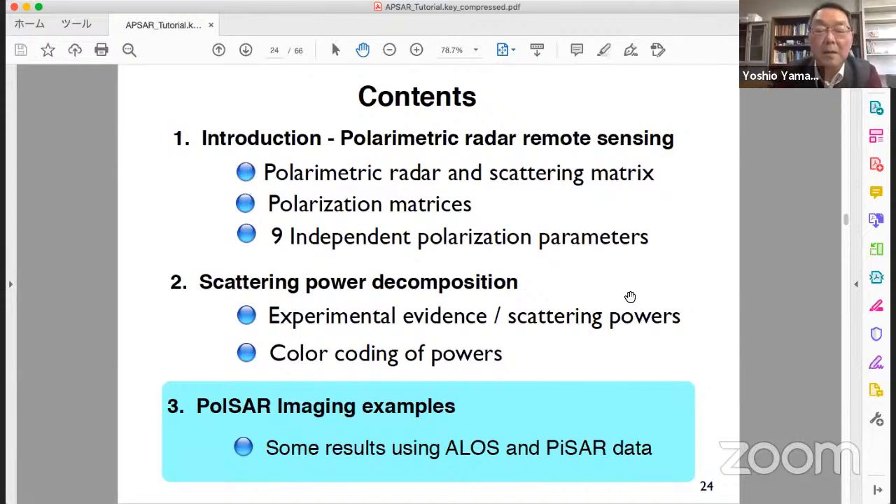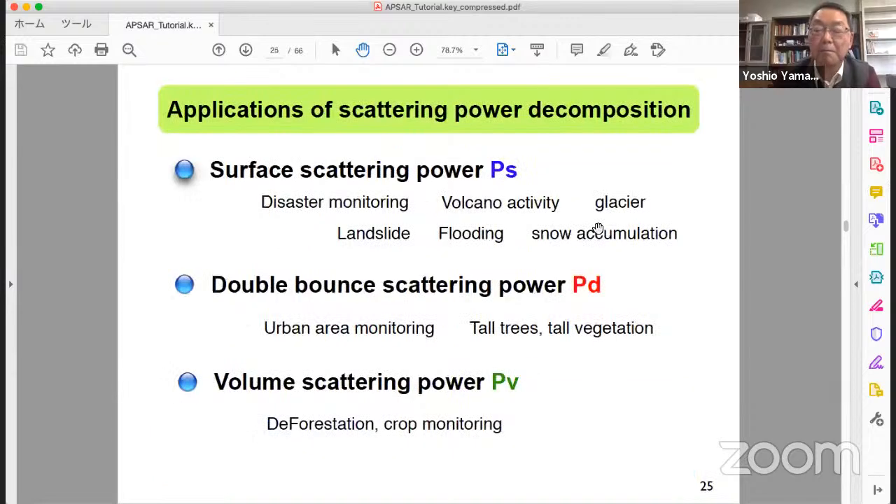Okay, then I would like to show some examples of the decomposition image using ALOS-1, ALOS-2 PolSAR, airborne SAR X and L. Since we have PS, PV, PD, a lot of scattering powers, they are listed here.